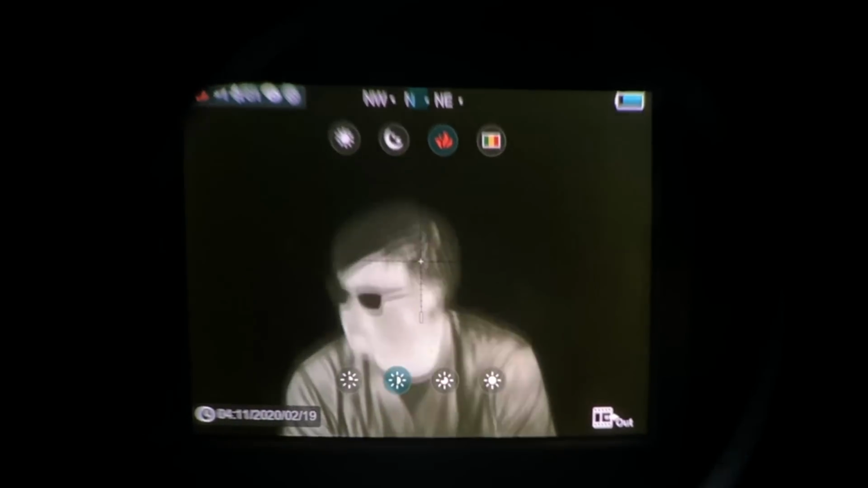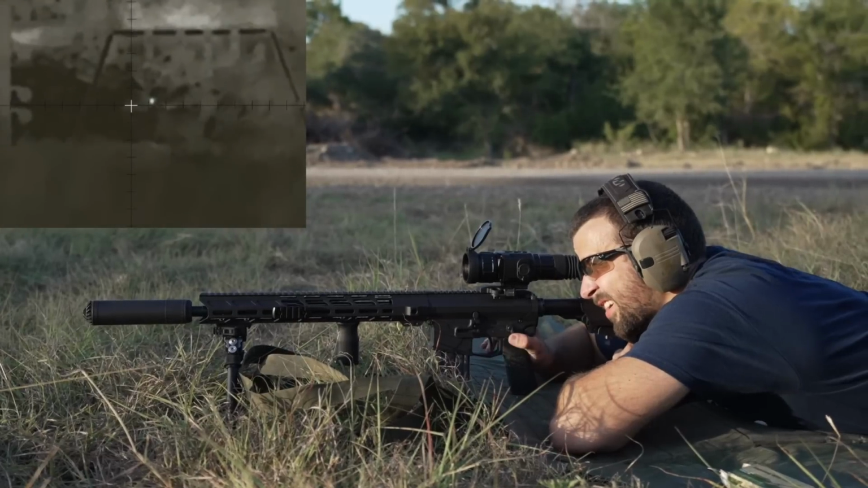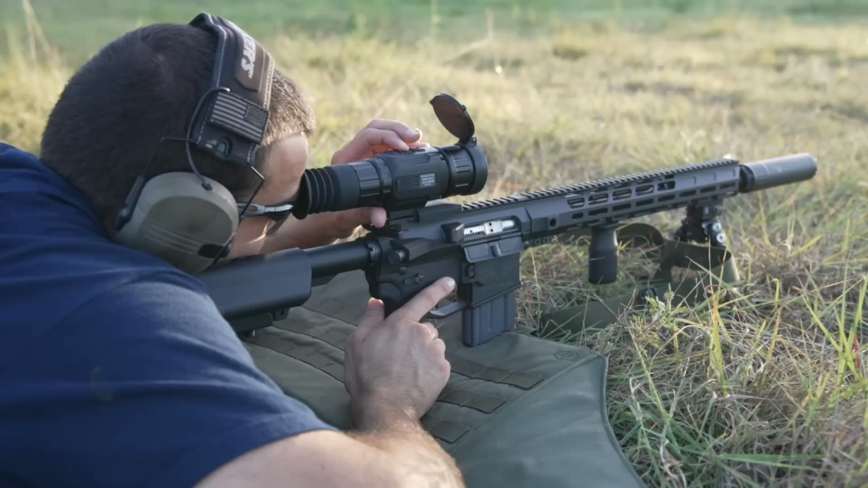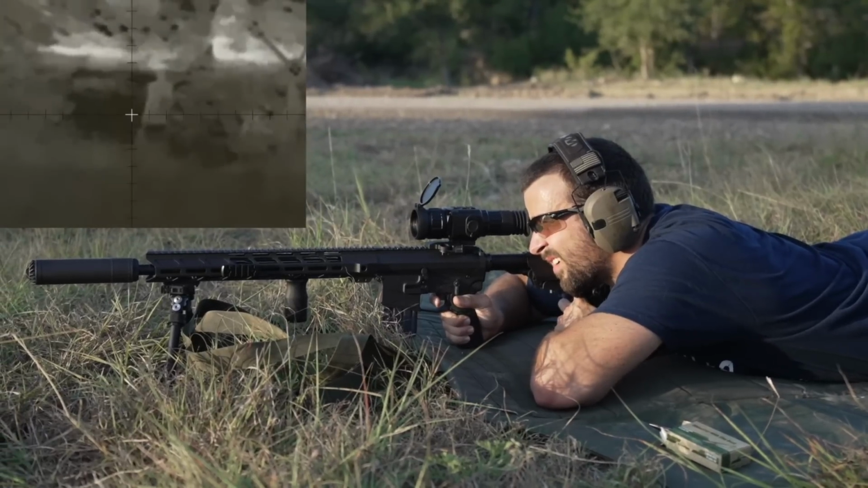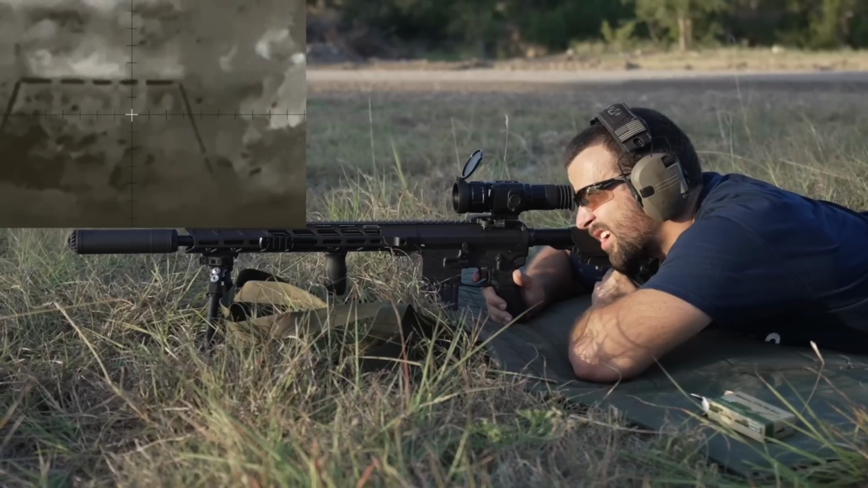Something that definitely needs to be noted that I really like is how fine and precise the windage and elevation adjustments are, those increments. When you're zeroing the scope at 4x, it is 0.14 inch per increment. So very fine and precise adjustment. Getting that fine zero matters, because of course when you're using this, you're probably going to be predator hunting and you'd rather just hit it the first time around. So a very precise zero with increments that fine, very nice.